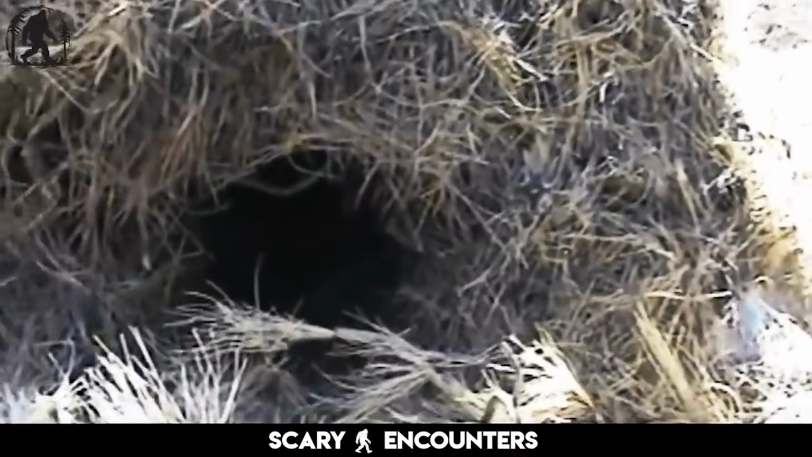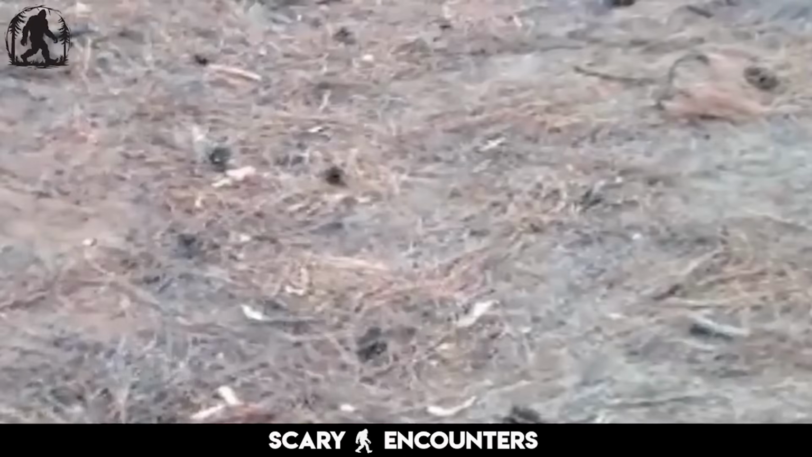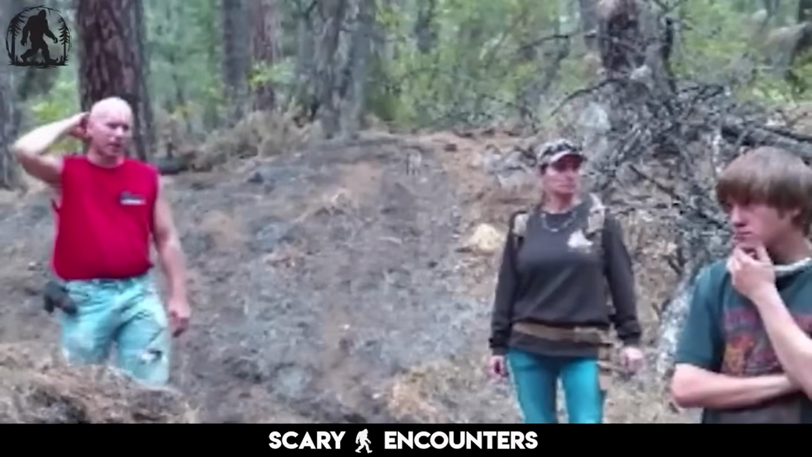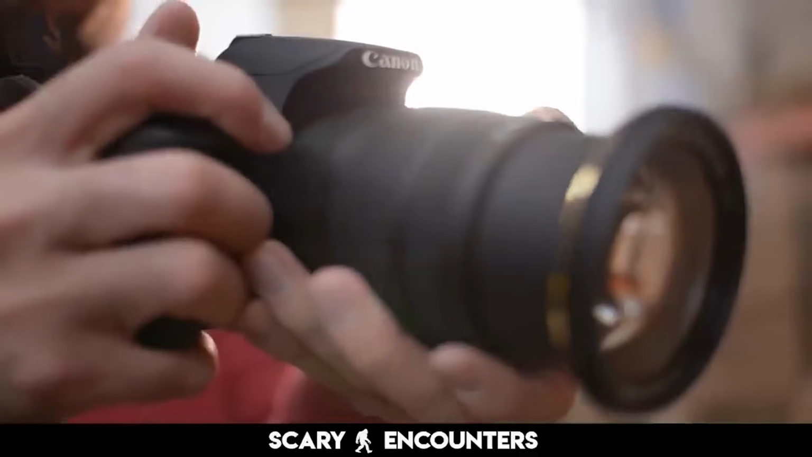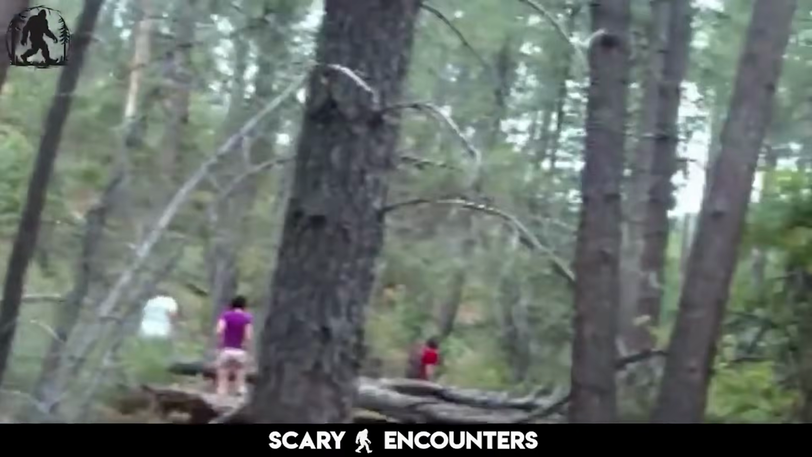With every discovery, the evidence continues to grow. The snapped branches, the carefully placed materials, the hidden design of the nest. Each detail adds another piece to the puzzle. The Arizona wilderness holds secrets that have yet to be uncovered, and with every step forward, the mystery of Bigfoot only deepens. What else might be out here just beyond the reach of the camera lens? The search continues.